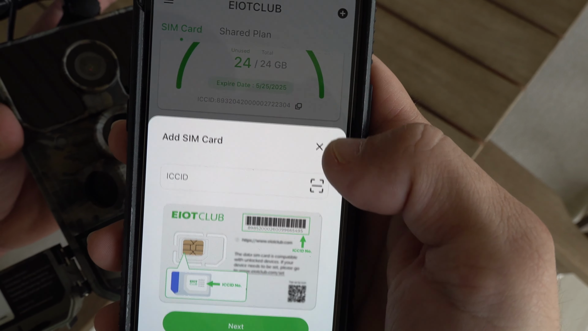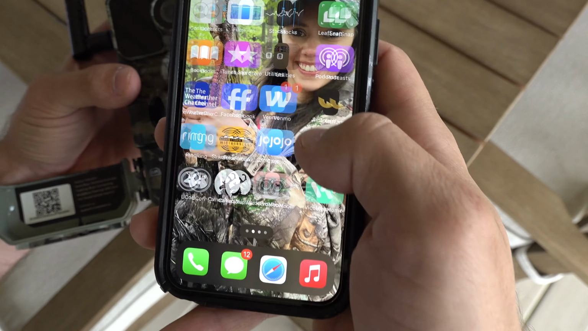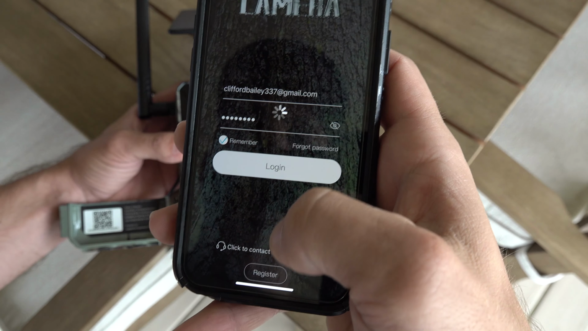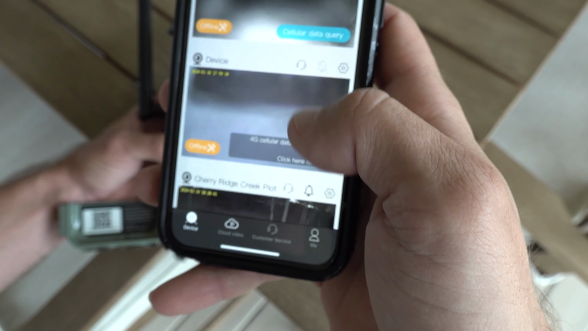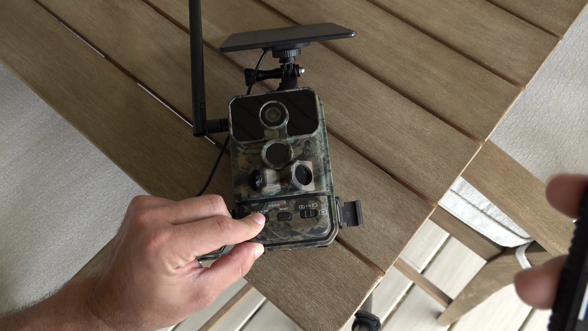So it's super simple. The next thing we're going to do is go to our Ceyomur Yukon app, which is this one right here, and we're going to add this camera to the app. So we're going to turn the camera on,